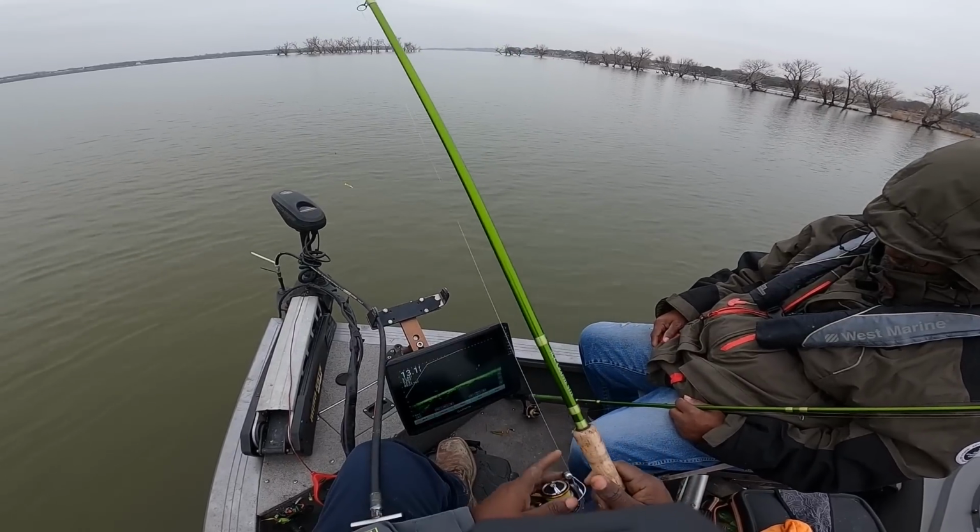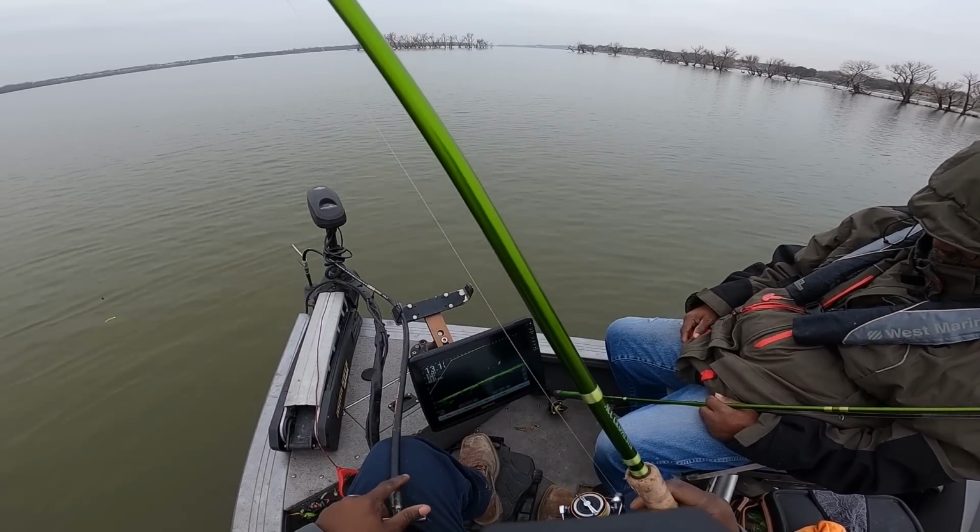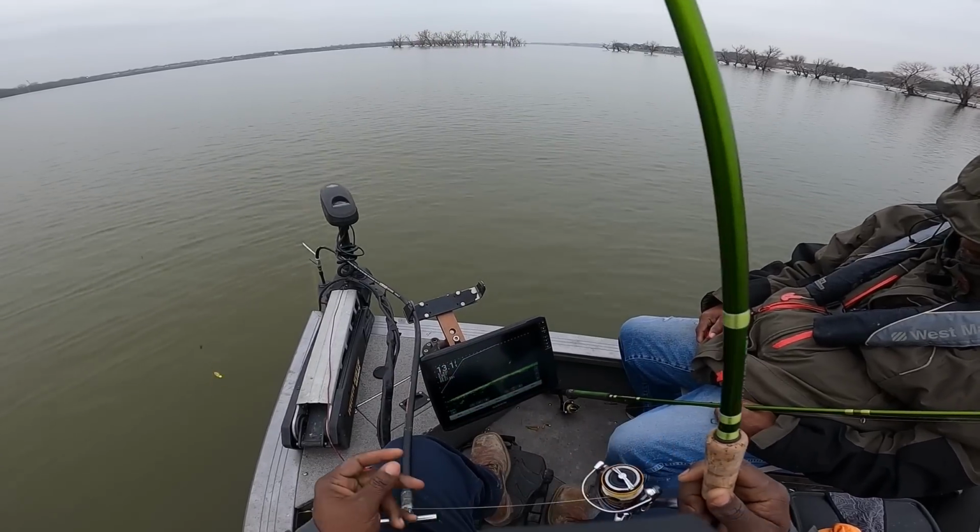Yeah, it's a good fish. Two fish, but one of them big. Probably a little male and a big female.